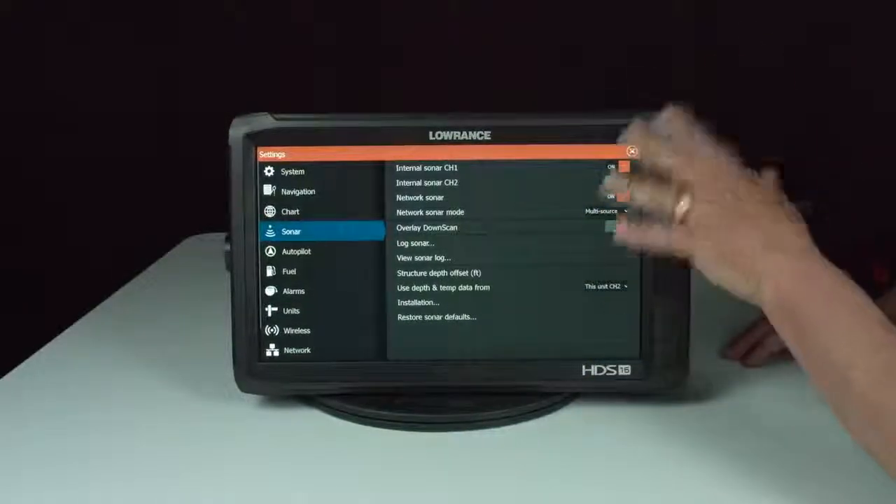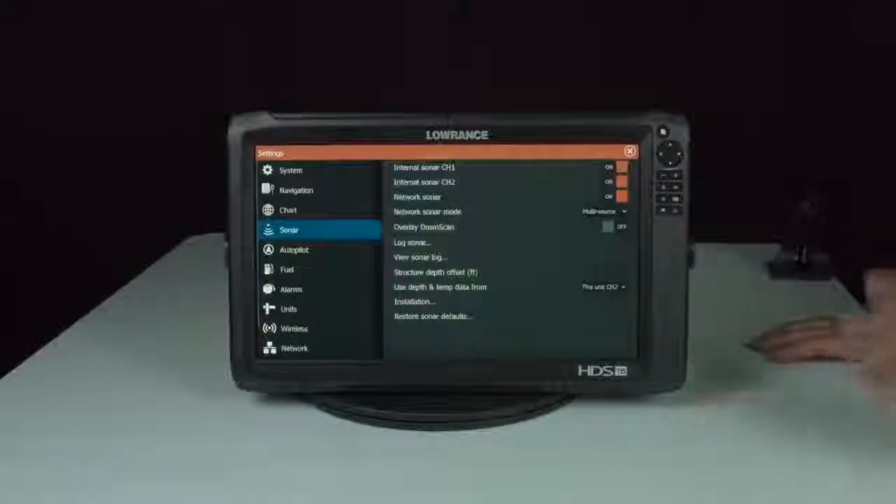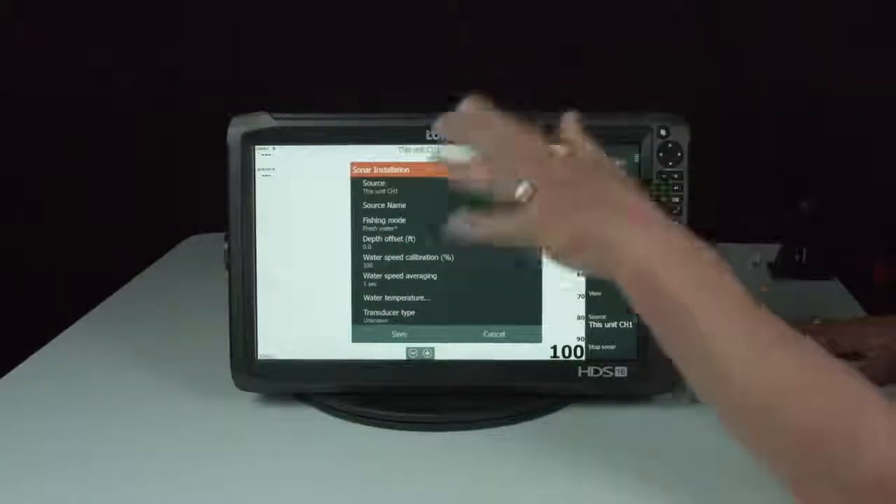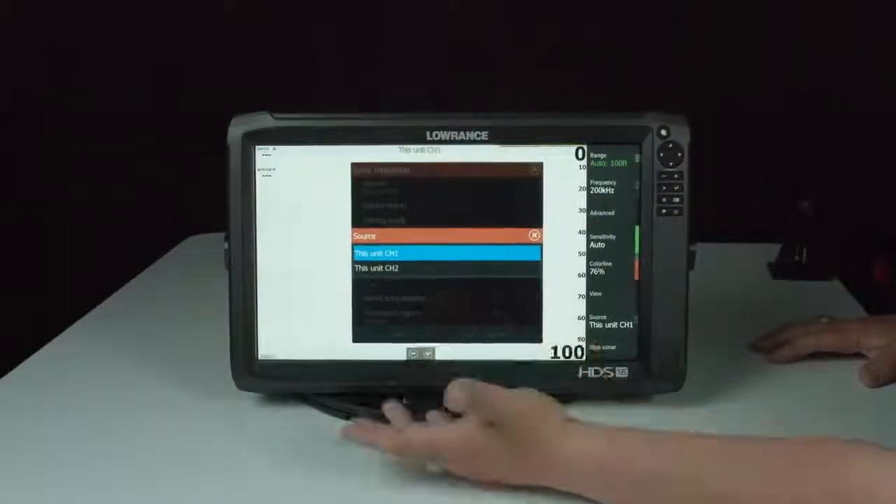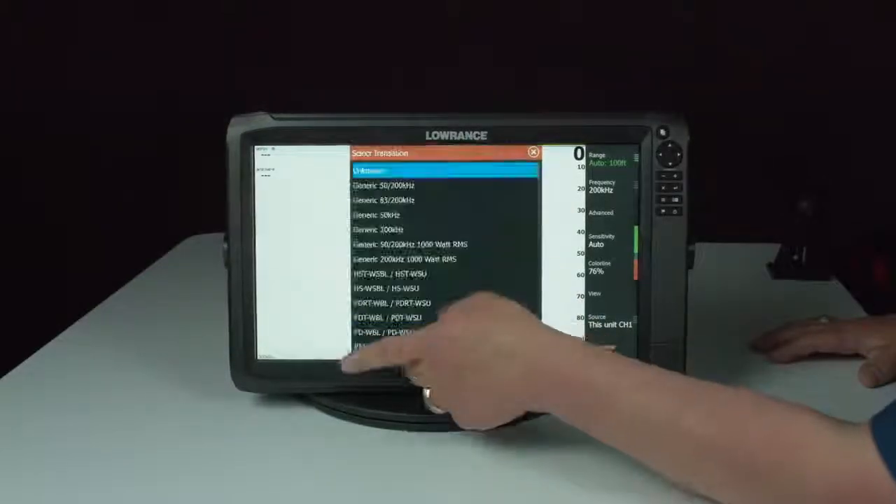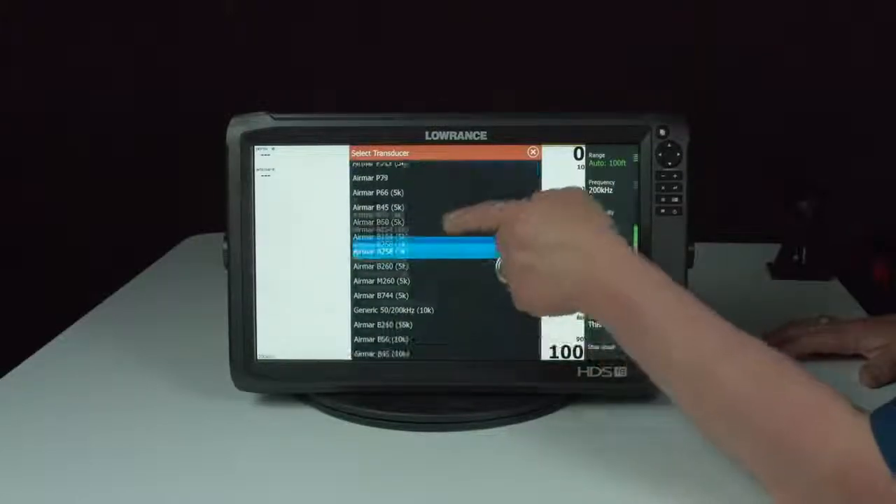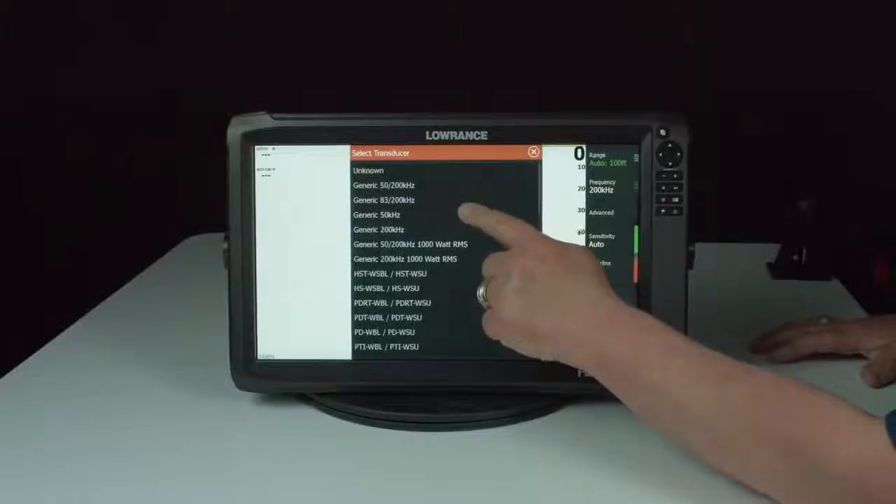So this is how a configuration is normally going to look. Channel 1 again is your blue sonar port. Channel 2 is your black port on the back of the unit. You can see all of this looks a little bit different. We'll go down here and touch Installation. From the source it says channel 1, and if we touch that, it gives us channel 1 or channel 2 as a source. If we were just looking at channel 1 and transducer type, as you can see again, there is still no TotalScan transducer in here.